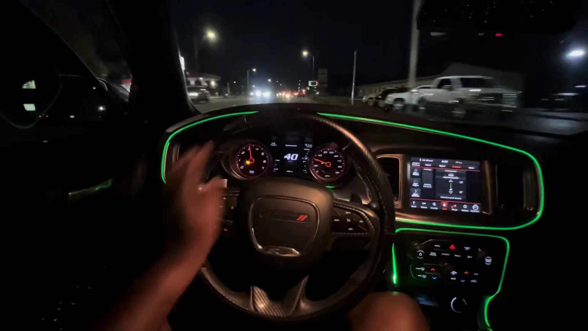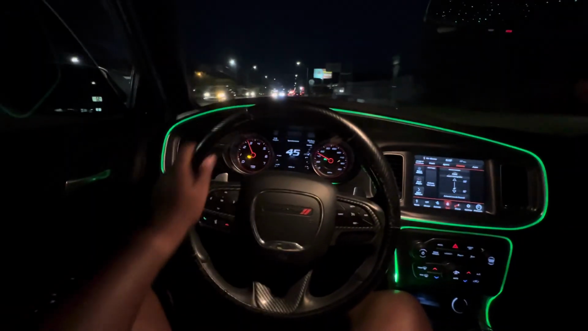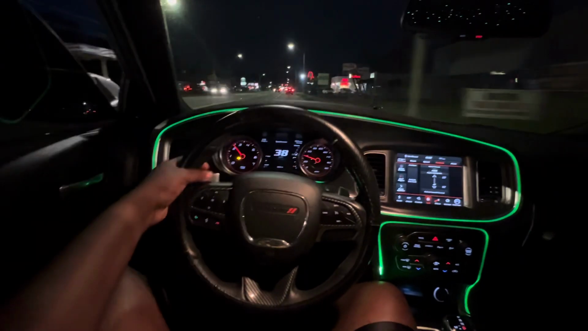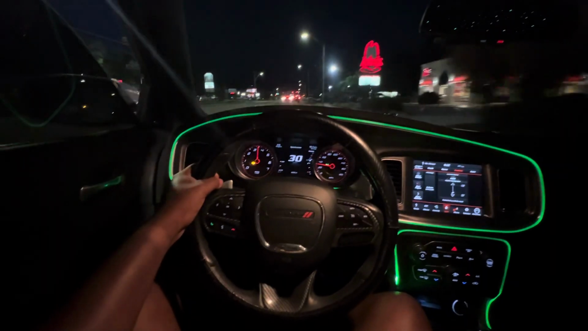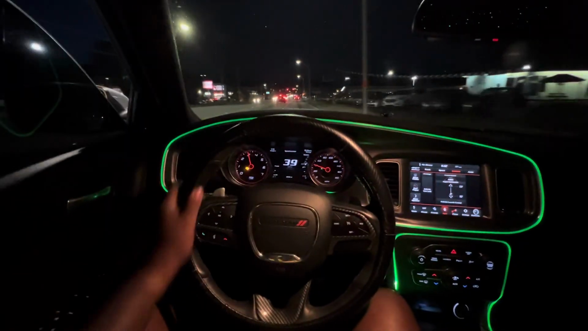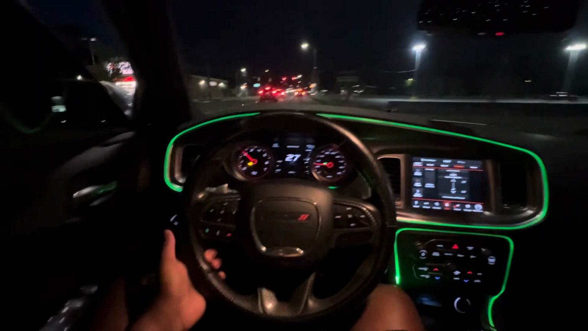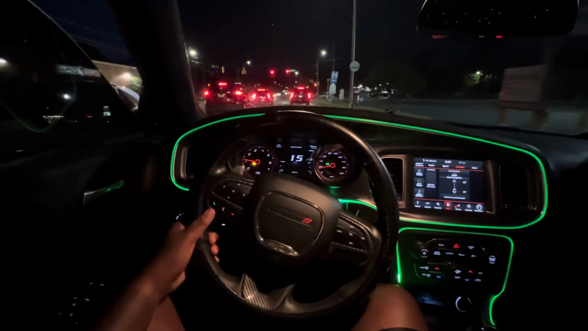Somebody burning pine wood out here. But as y'all can see, we got the green going, man. The green star, the green. Trim. Nothing too crazy. Something slight, man. This video probably gonna be too long. I'm just really just driving, getting the video.